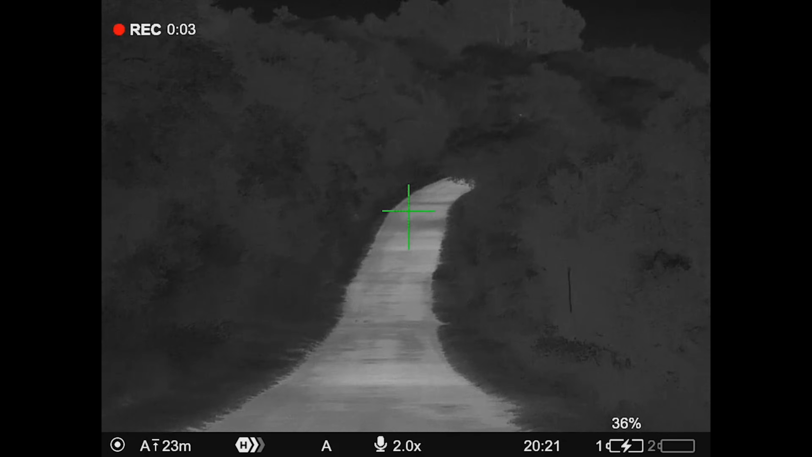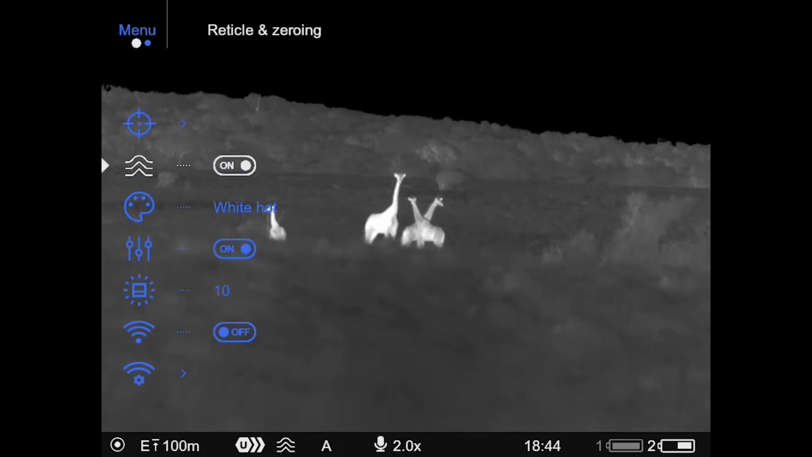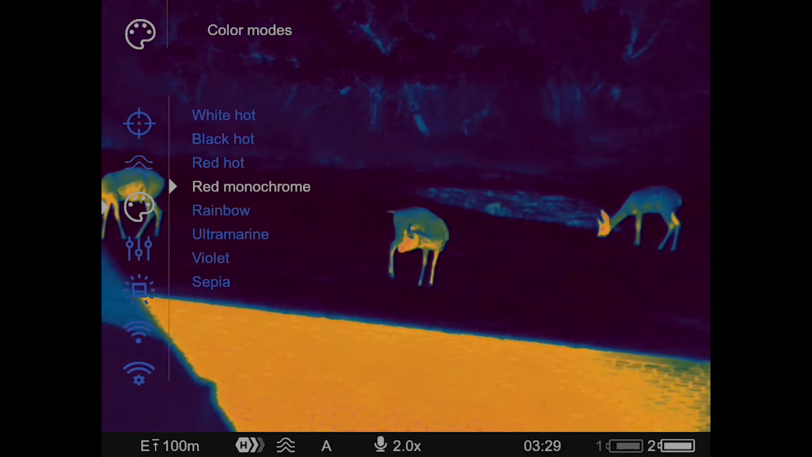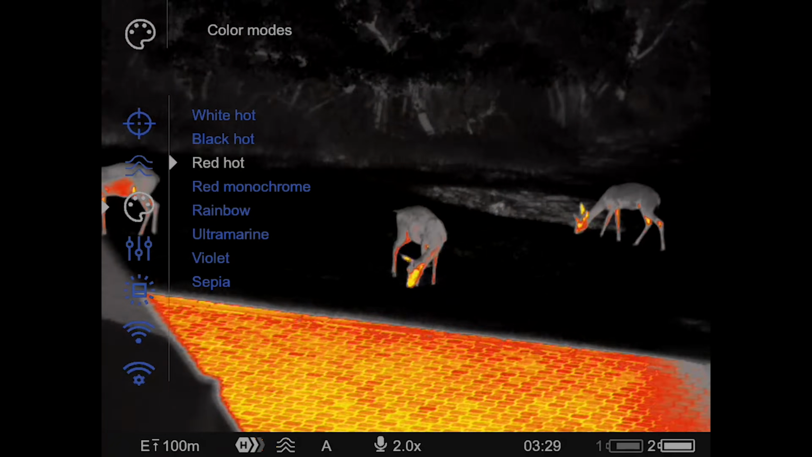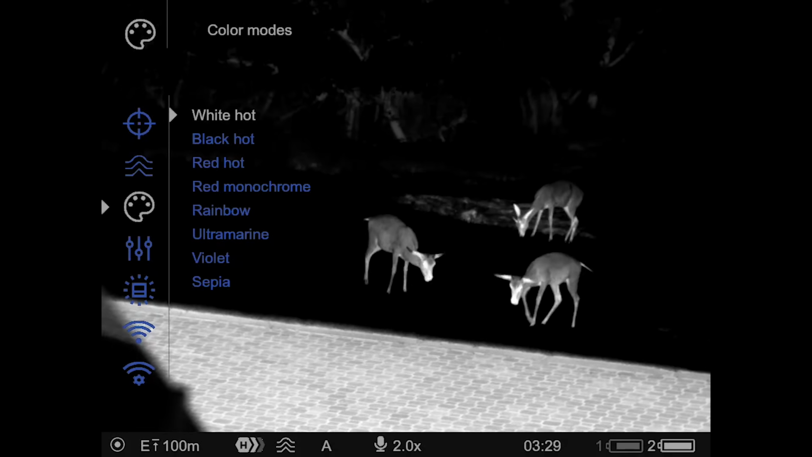White hot seems to provide the best detail. I can see facial features a little bit clearer, and it's the least distracting of all the modes. But if you're scanning around and want an animal to just jump out at you, red hot is awesome. Just look at how these animals stand out from everything around them. But that's the beauty of a system like this that can be programmed. You've got so many options and you can play around and find what works for you.